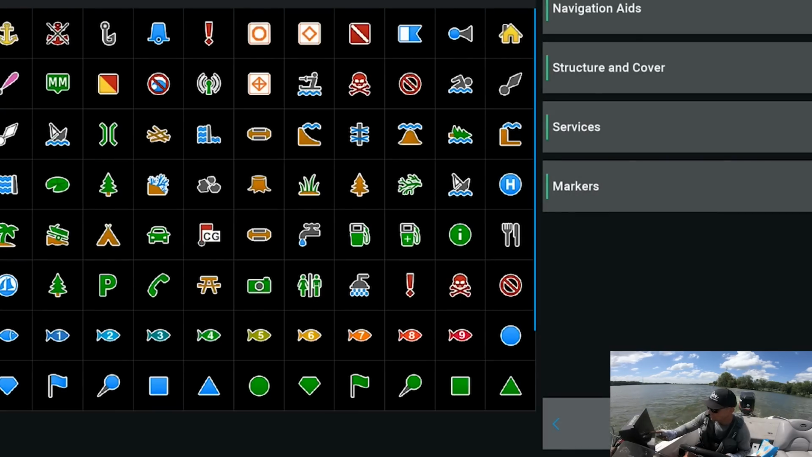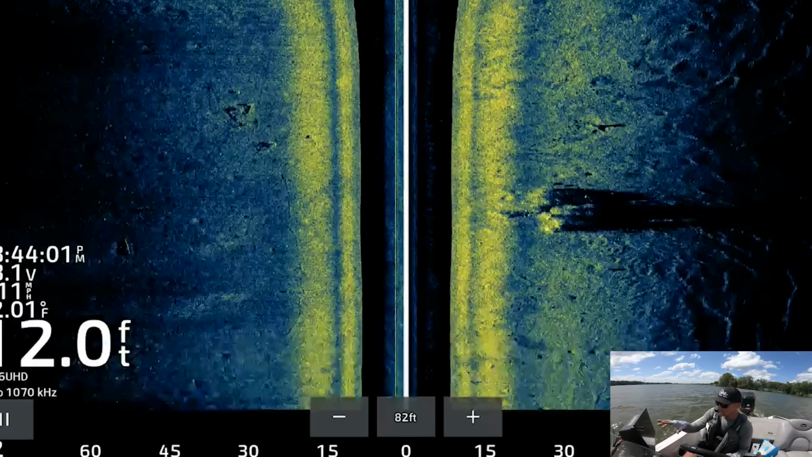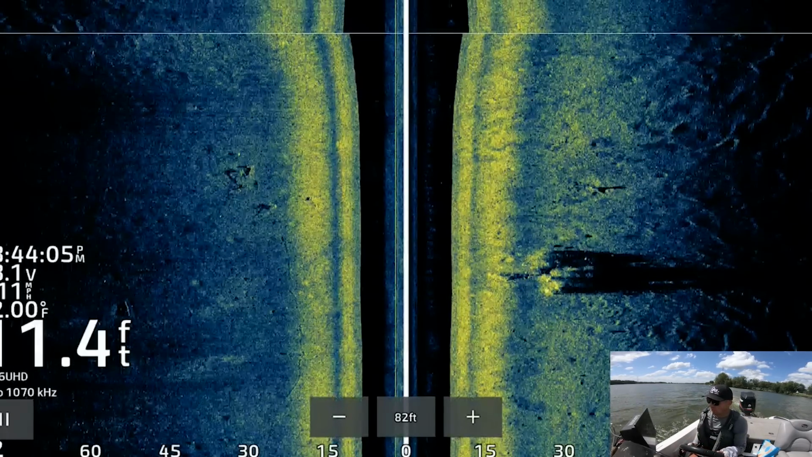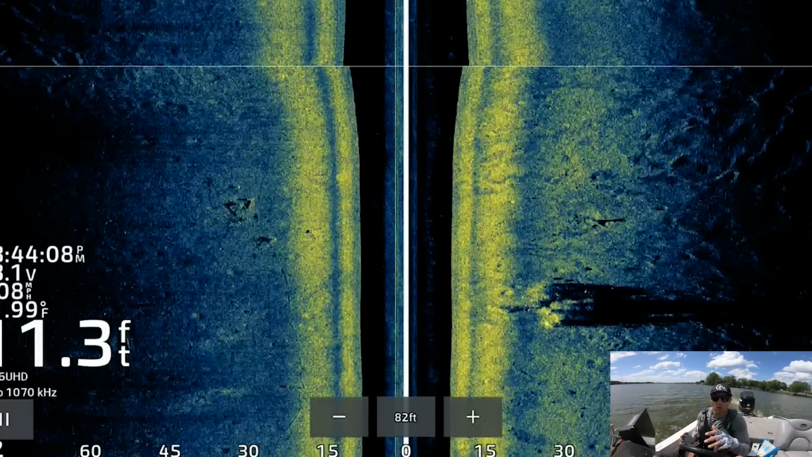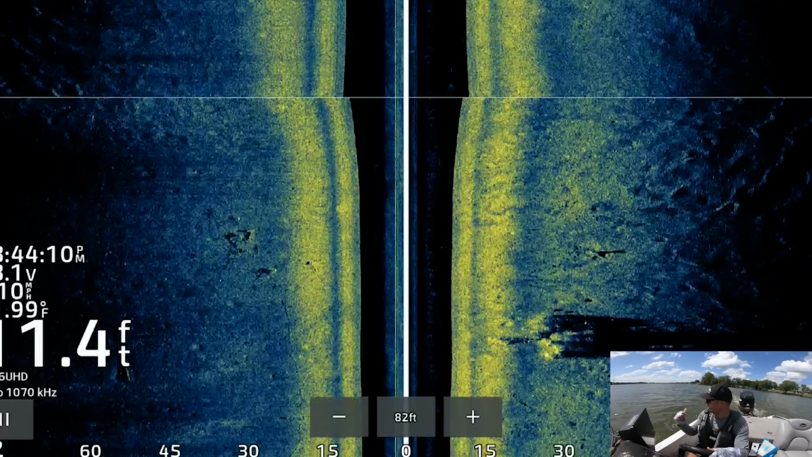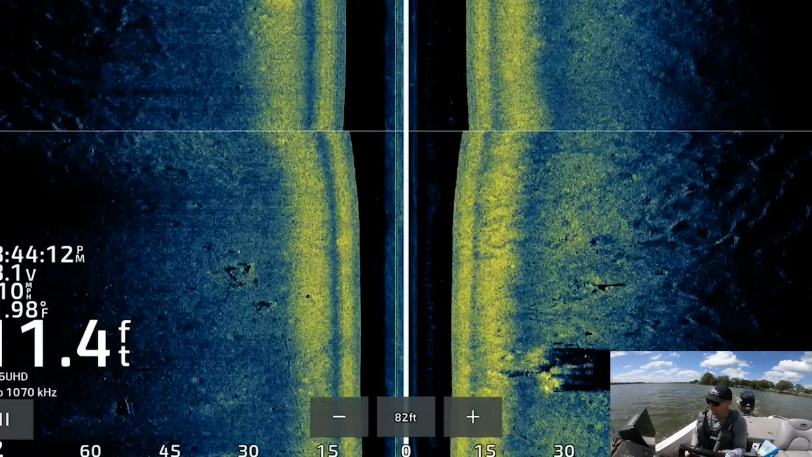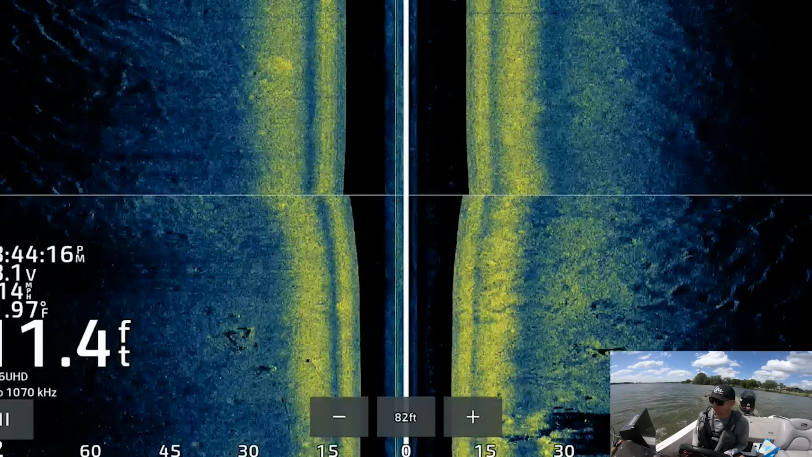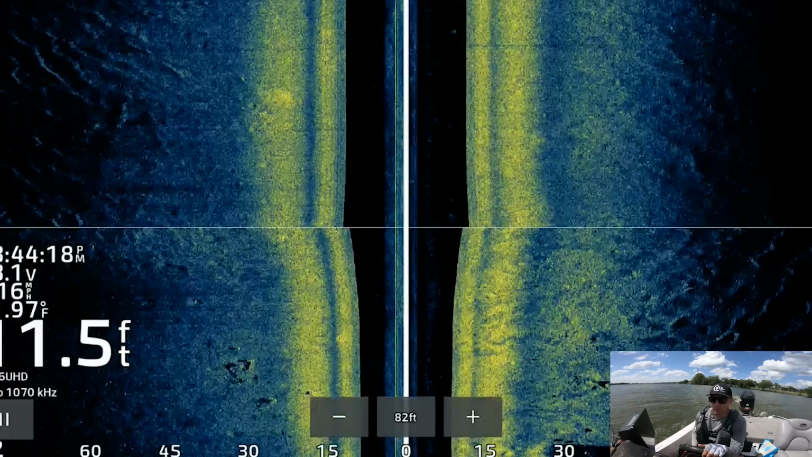I like the fact that there's multiple pieces of brush in a small little area because I can pick off each of those individual pieces rather than just having one target to fish. That isolated brush pile that we found earlier looked pretty good, but it was just by itself, so not as many targets to hit. That looked pretty good right there though.